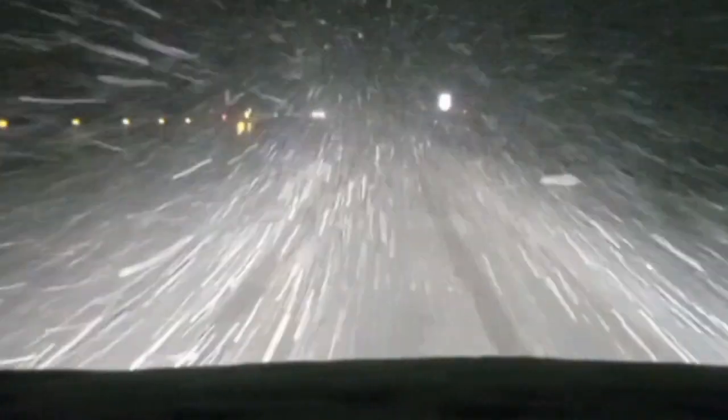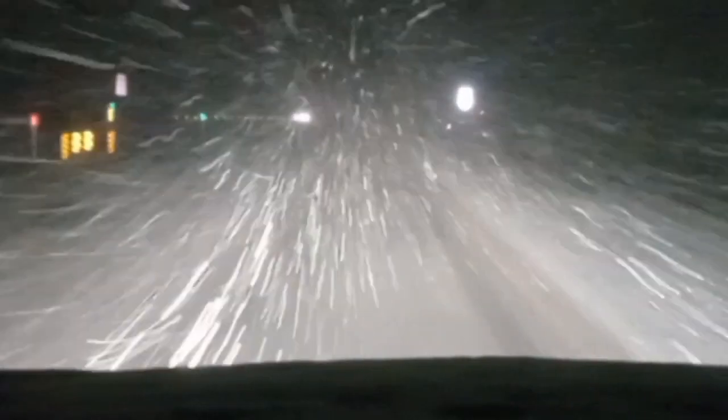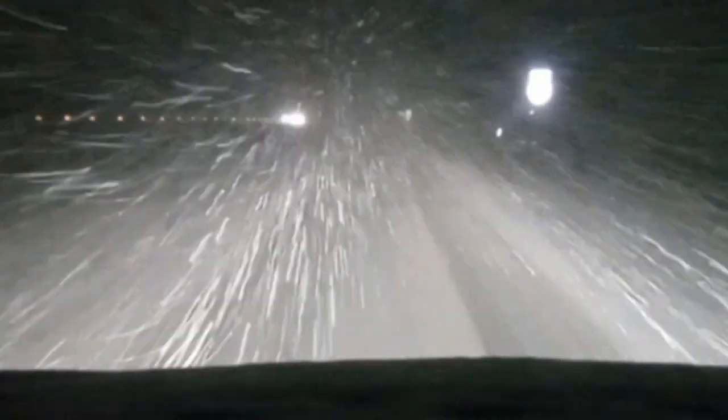So this is a long drive for me when I'm tired late at night, but it takes me so much longer when it's stormy like this. It used to be a little better up here. There's two vehicles right there. They're going south, I'm going north, and it looks like they're going about the same speed I am.